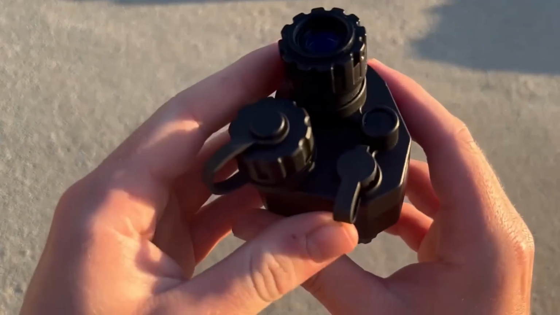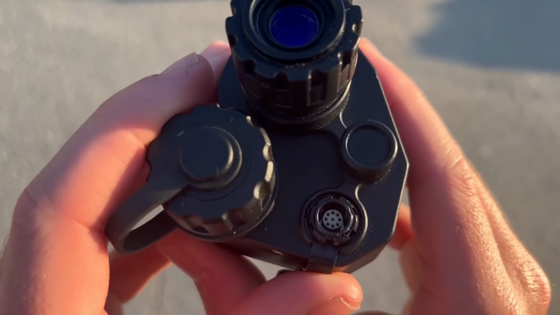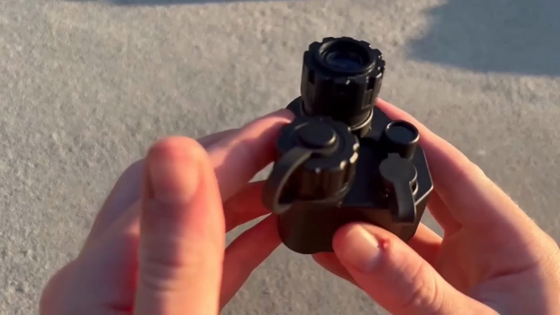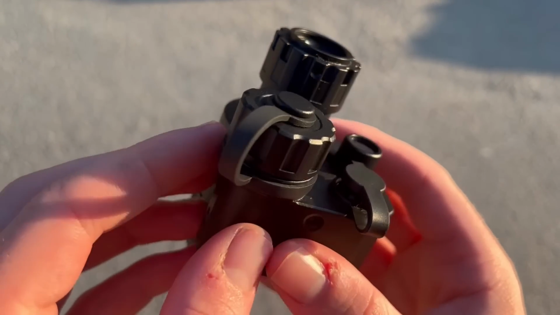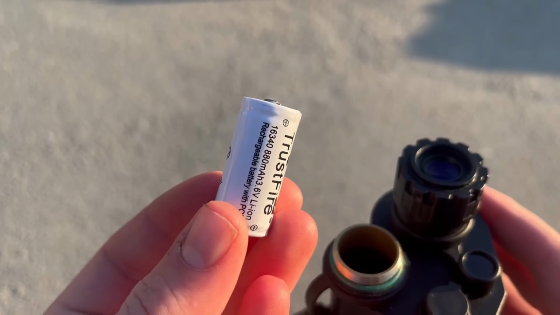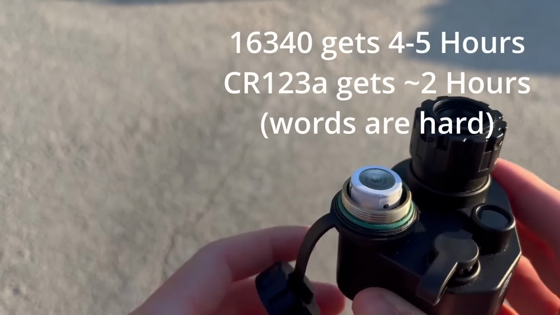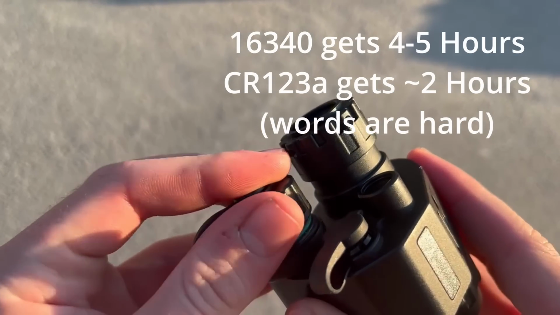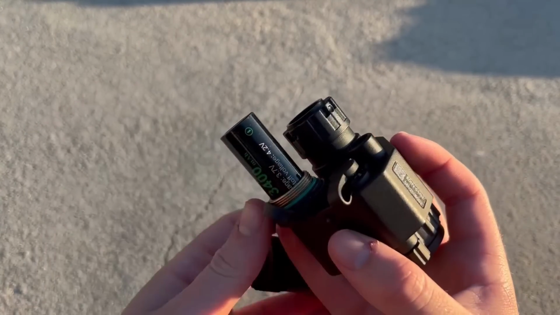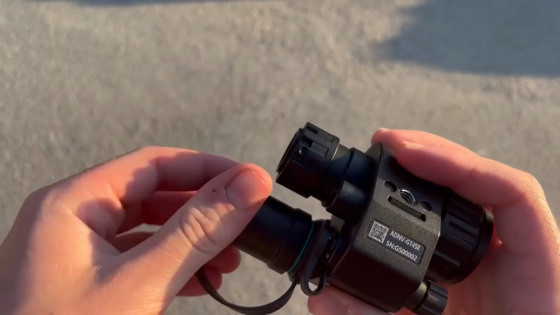Below the IR illuminator is the 9-pin connector. This can be used to charge the device, connect to a battery pack, or connect to the external recorder, and possibly more in the future. To the left of the 9-pin connector is the battery compartment. In the short battery compartment setup, the G14 can take either a rechargeable 16340 or a standard CR123A to get 4.5 hours or 2 hours of battery life, respectively. The G14SE comes with an extended battery compartment cap that allows it to take a rechargeable 18650 to get an advertised 19 hours of battery life.